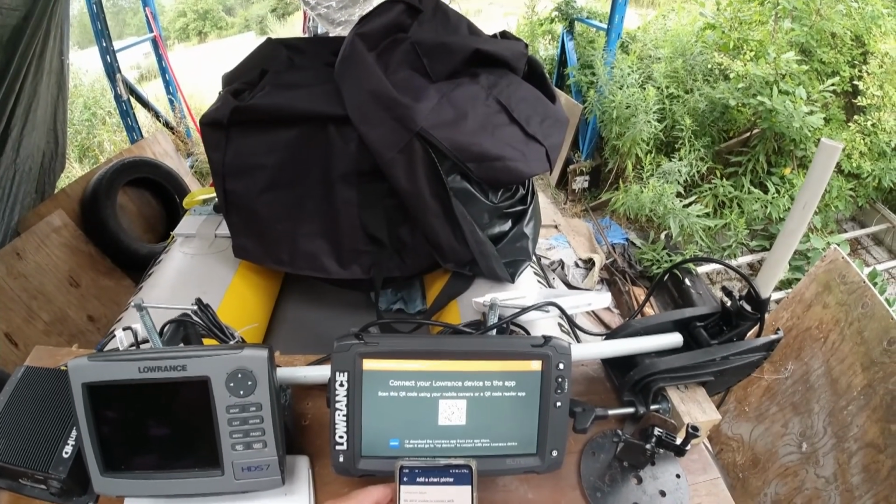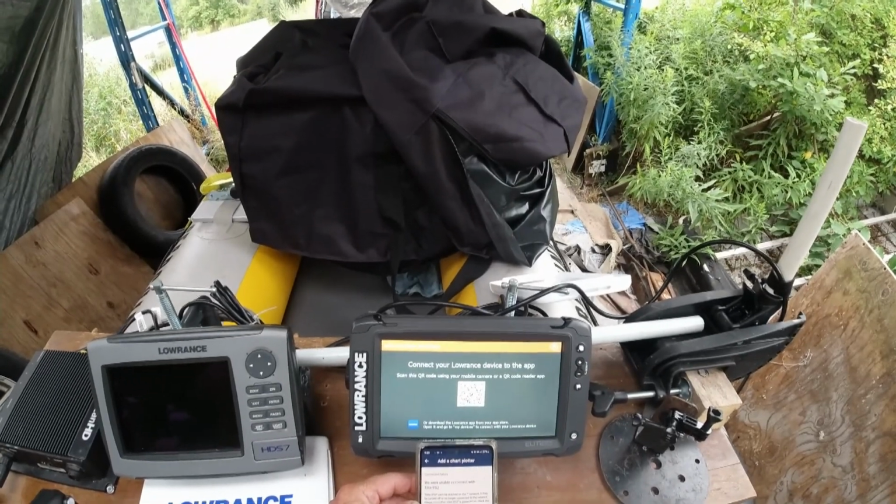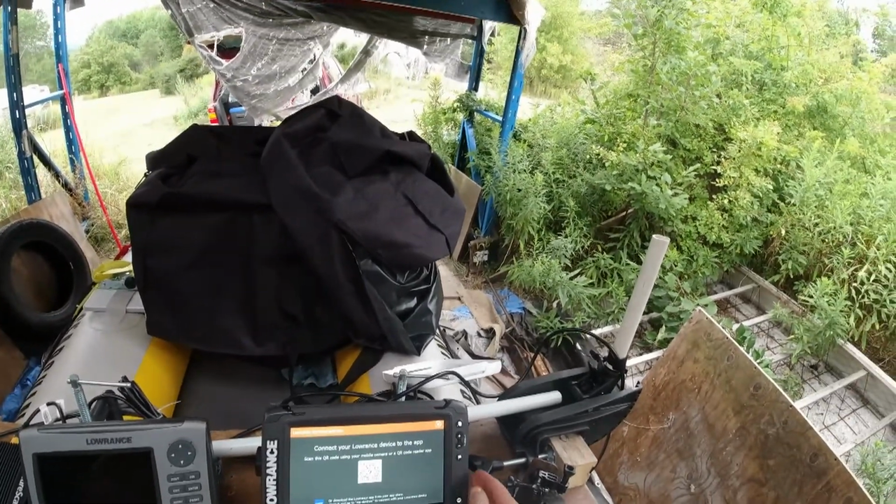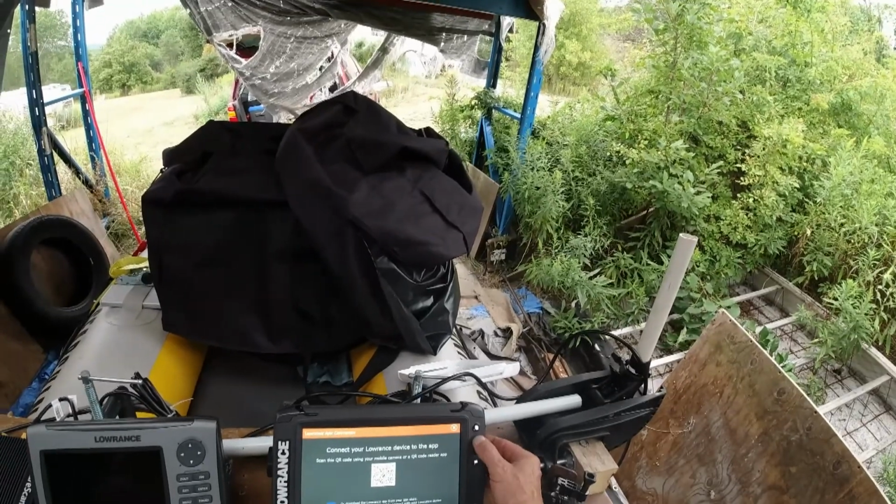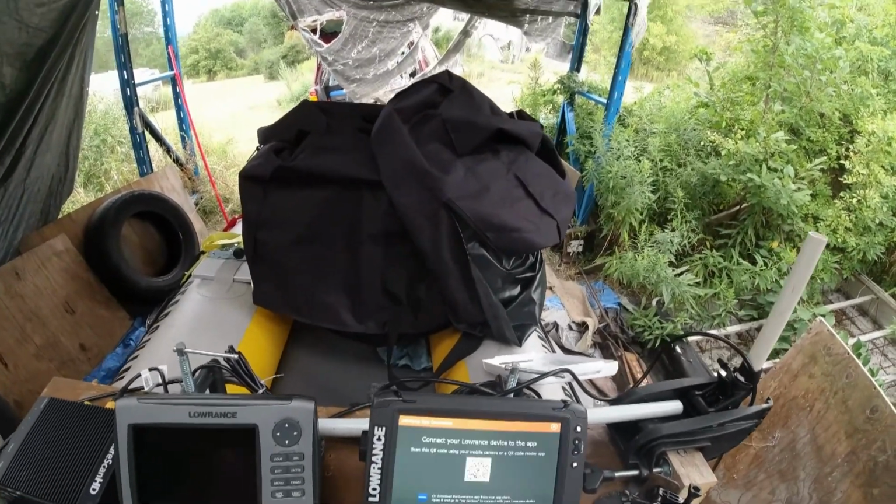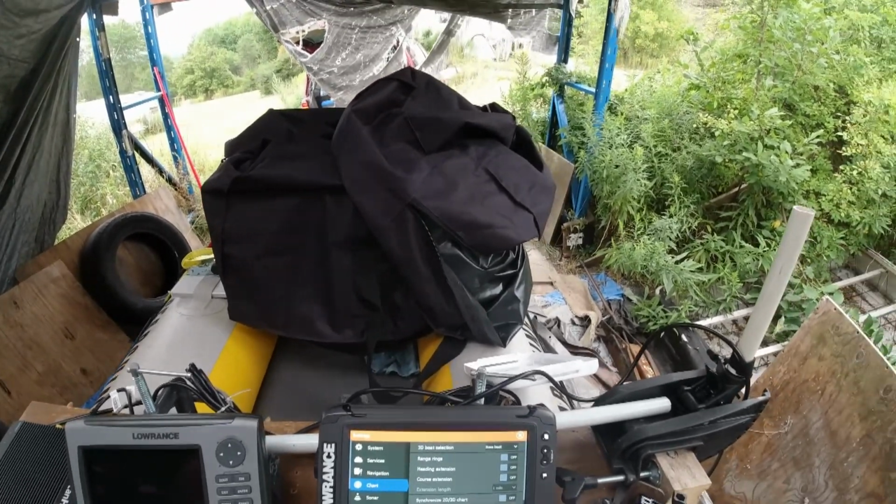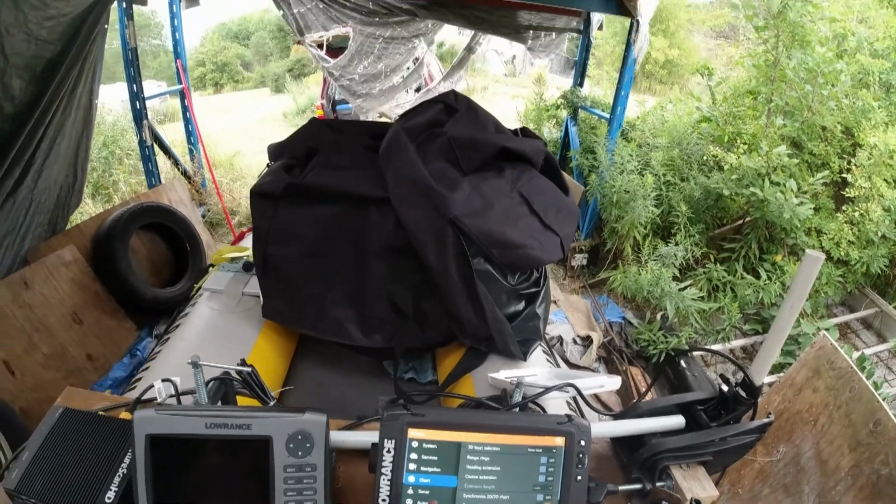Network. Please check the TI2 is powered on. Check the Wi-Fi settings and try again, but I don't know how to do that. Alright, here we go. There we go. Let's go.